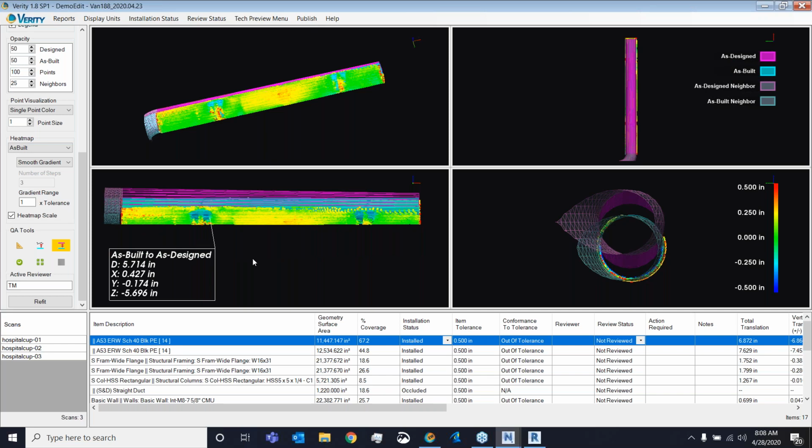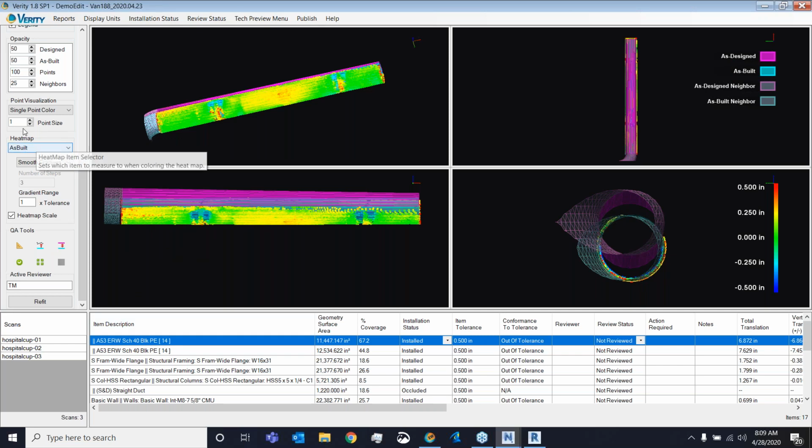Also, there's the difference between the design and as-built geometry, and I can click on a spot on the as-built, and it gives me the total distance to the identical location on the design, as well as it breaks it down into X, Y, and Z vectors of that distance. So pretty much what I can do is go through and check the element once I'm happy with it.